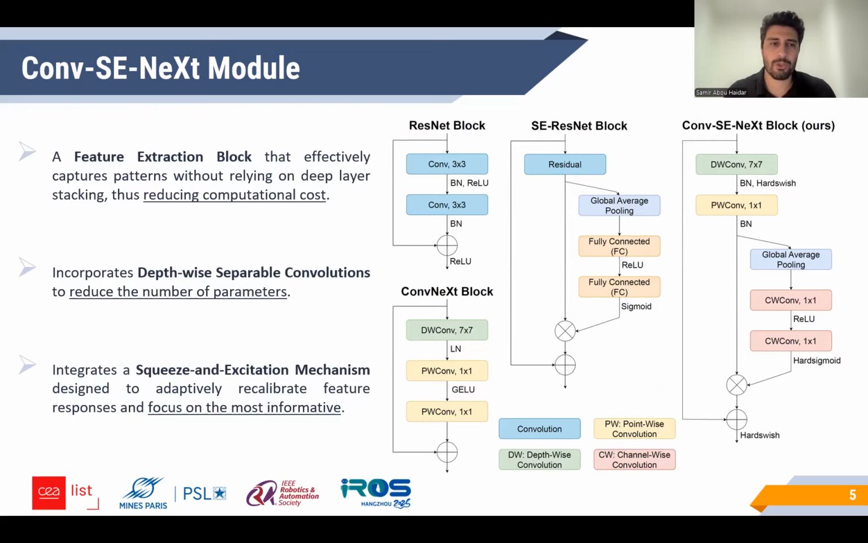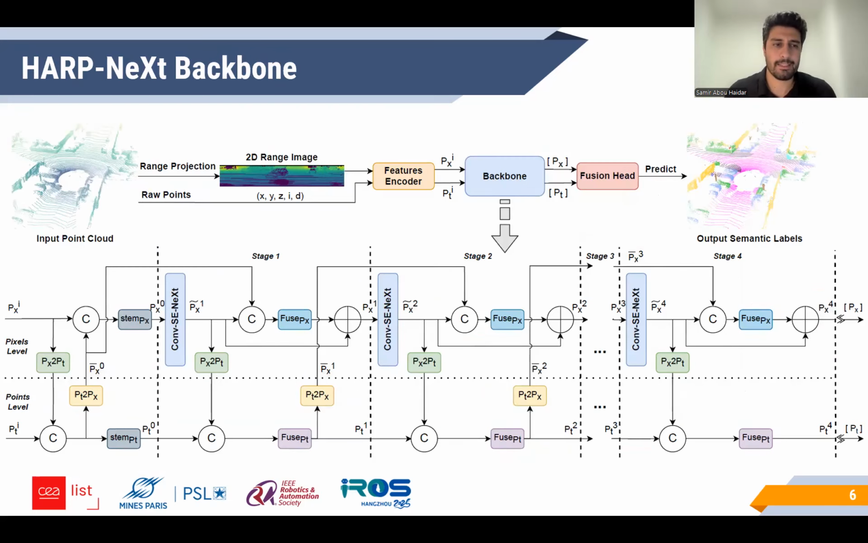In HARP-NeXt backbone, we fuse both pixel and point representation hierarchically throughout the network stages, and in each stage we employ a single conv-SE-NeXt module acting as a standalone feature extractor without the need of deep layer stacking per network stage. This will make HARP-NeXt a lightweight and shallow network that is highly efficient.